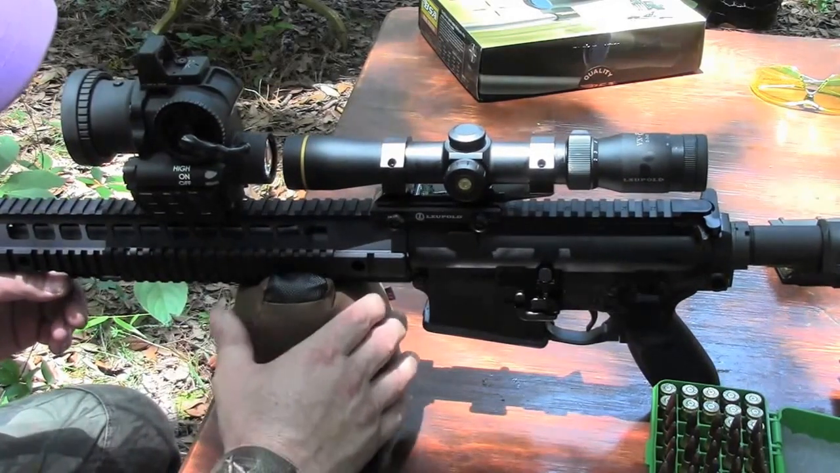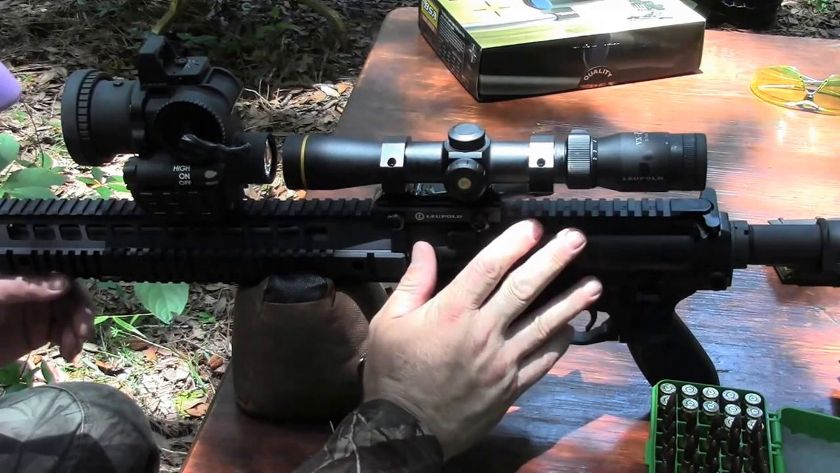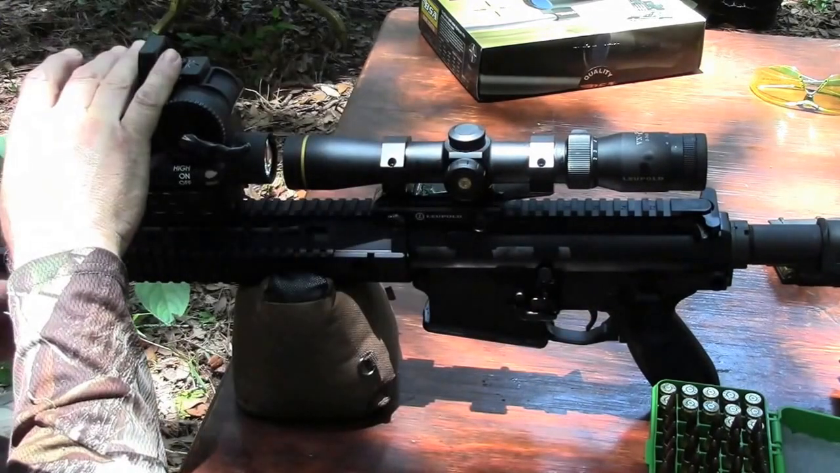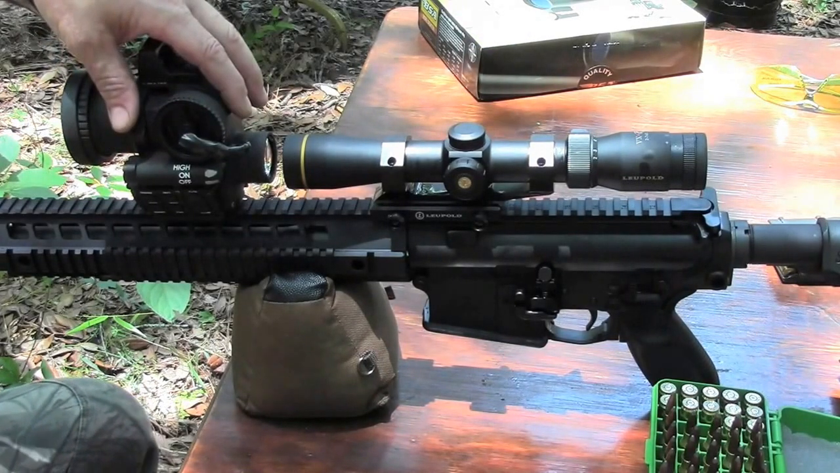I hope this helped you out. This gun will again be used for hog hunting, for eradication in the state of Florida. The night optics are going to allow me to do what I need to do for the company and for the clients that I have that need hogs removed.